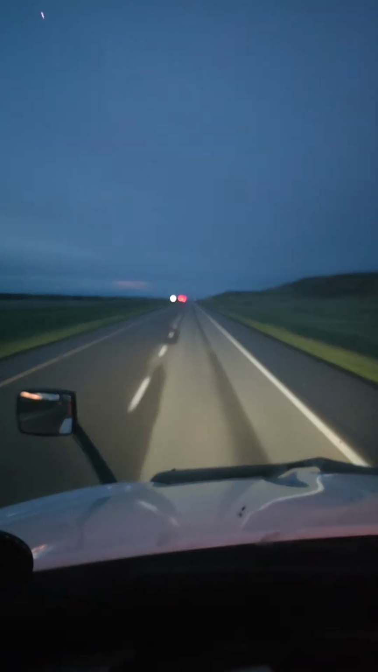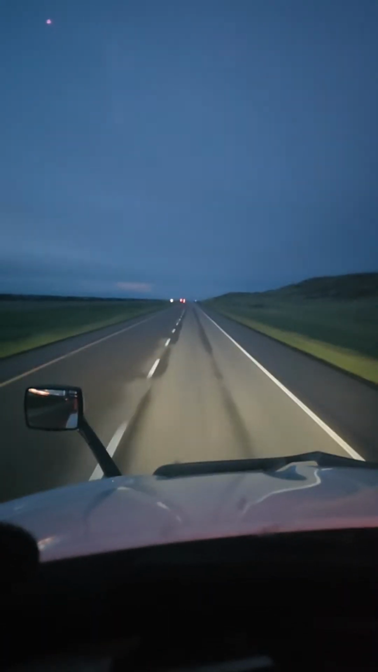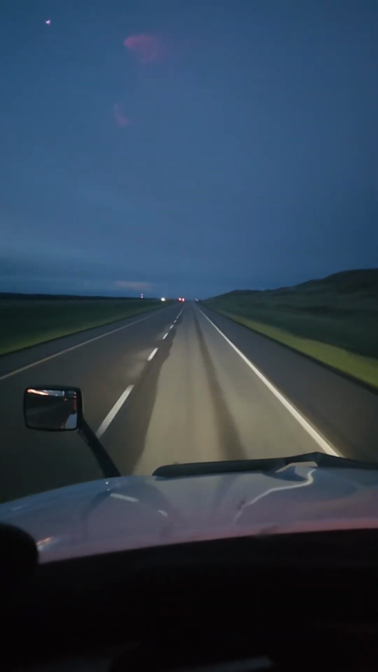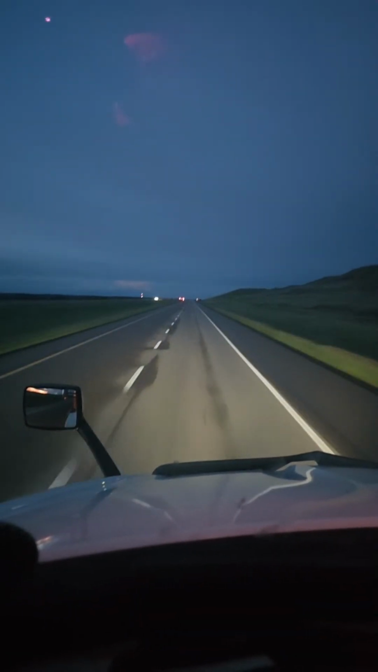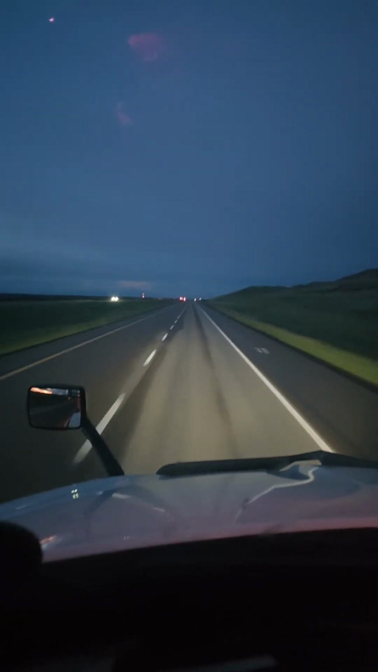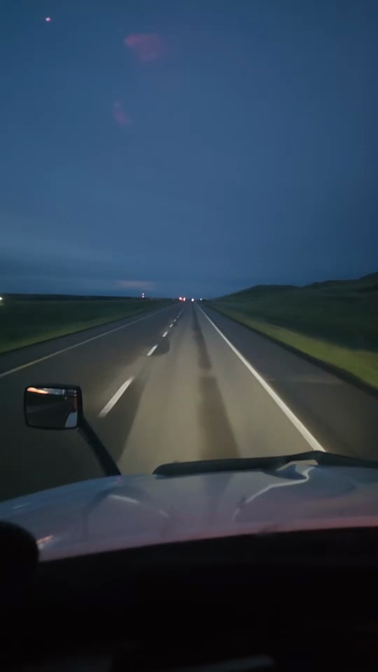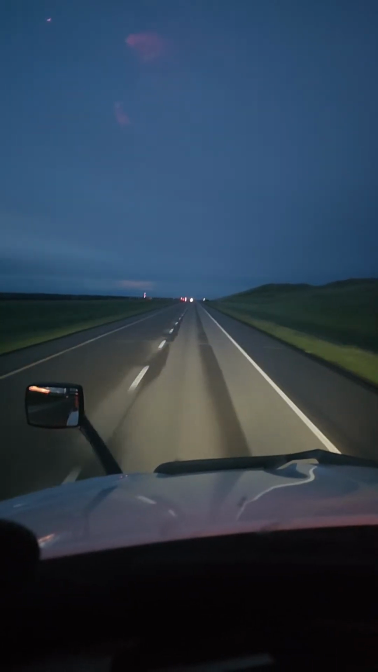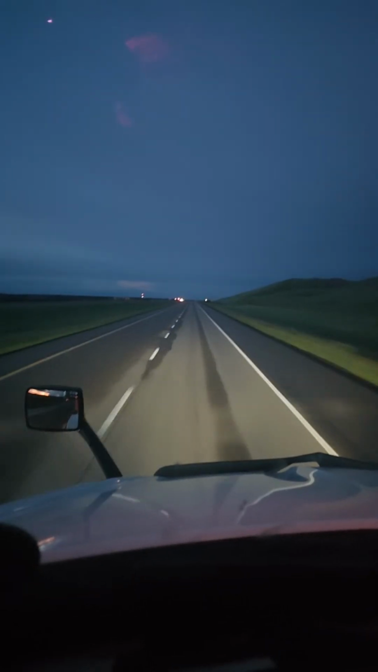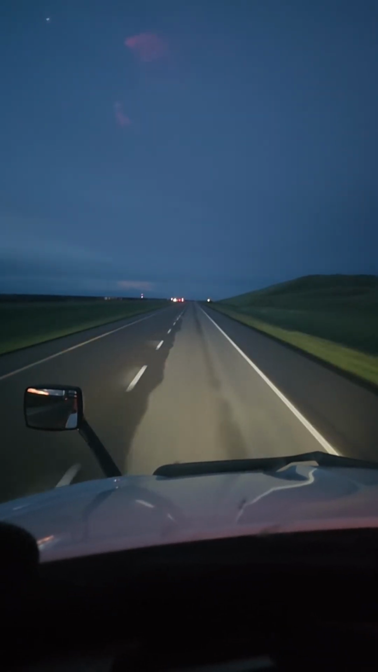So I have two cameras on the road. One is recording 24/7. The other one is on sensing mode. So when something happens, it starts recording, and it blocks a couple of seconds before as well. But I think it's up to a minute on that one.